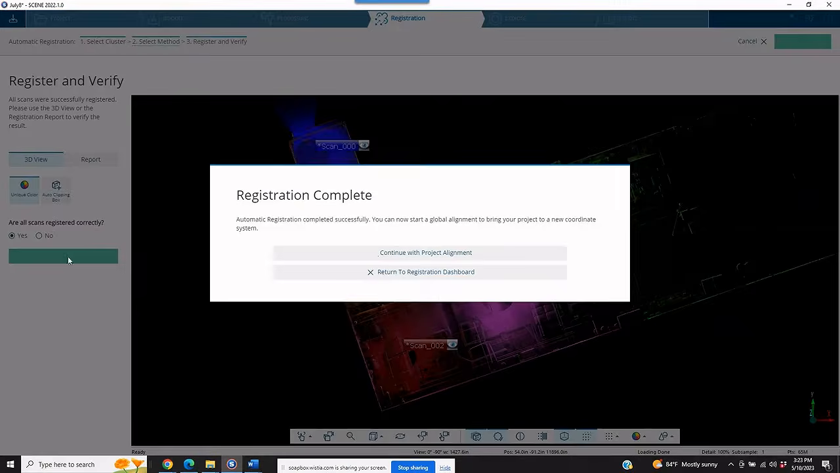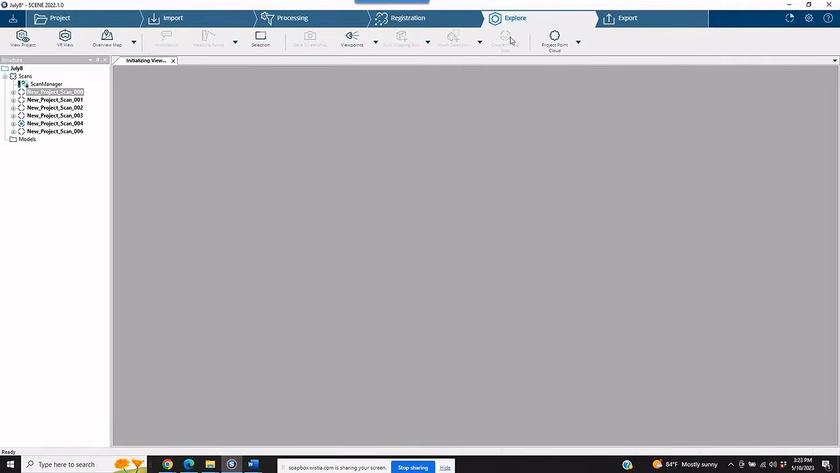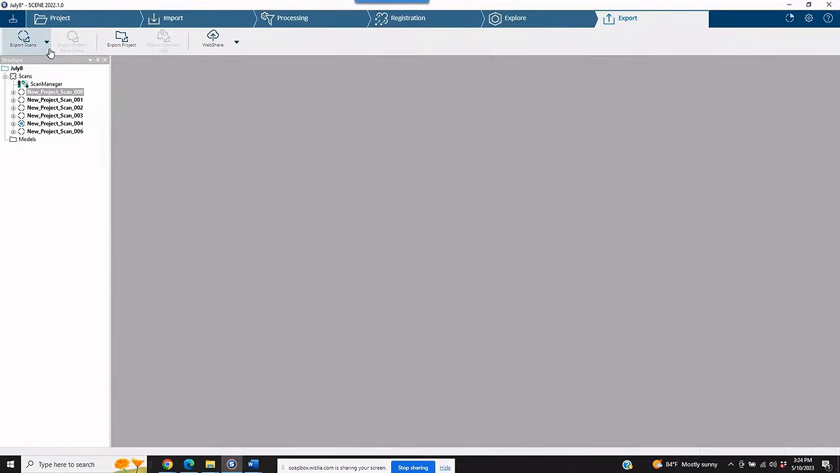We're going to say yes and hit finish, and then just choose to return to the dashboard. We can go to the top Explore option, and we'll go ahead and close this out. Now, the project is completed. If we needed to simply export this in Recap for use in AutoCAD or in Revit or any of these point cloud downward workflow options, we could just simply go to the top right-hand corner and go to export.